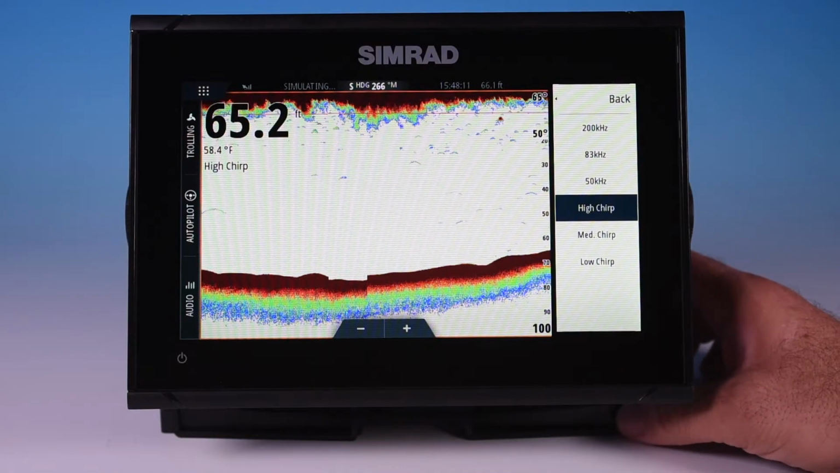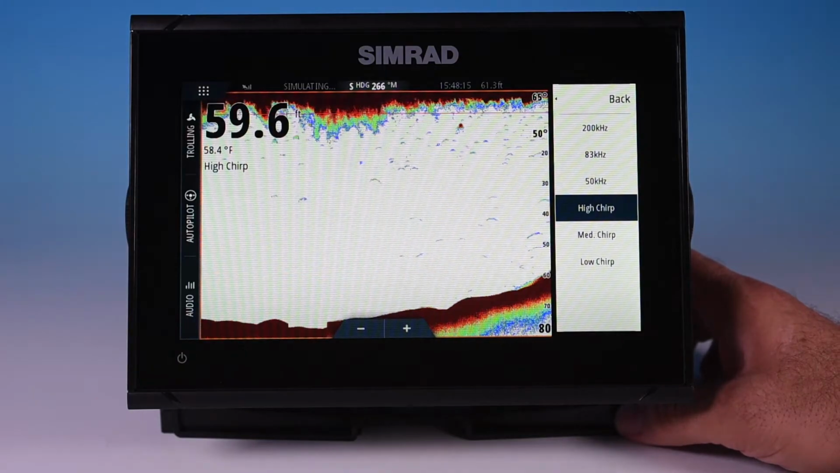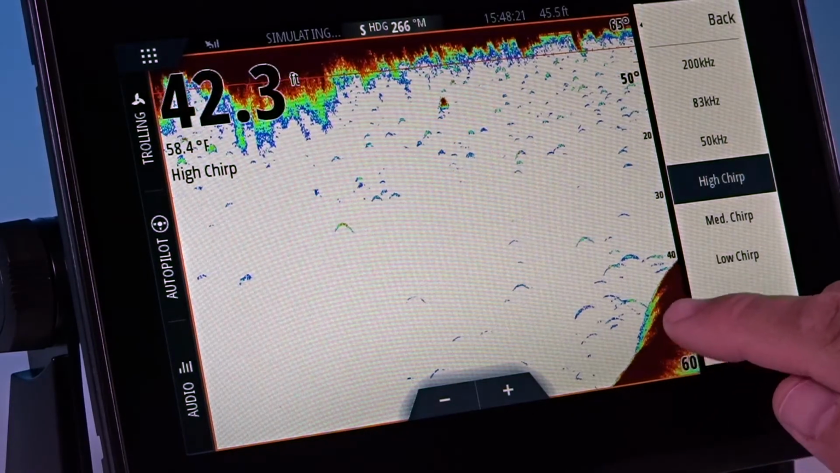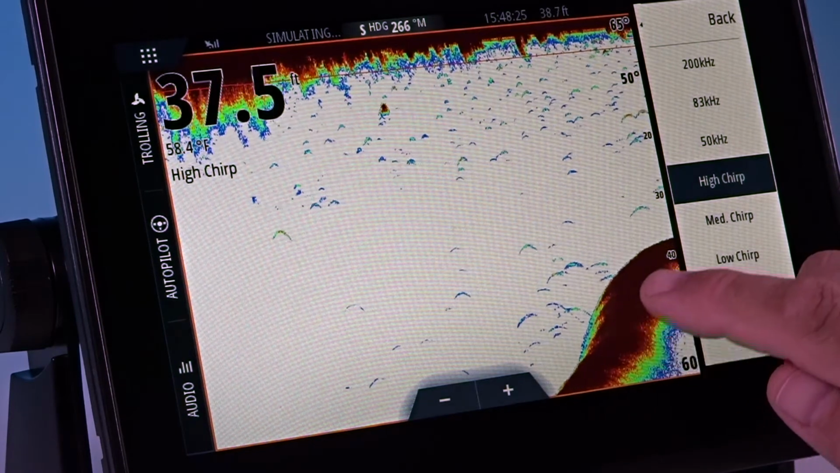Basically, there's a lot of science and technology behind it, but my simplest explanation for it is chirp is going to help you define targets a little bit better than a regular sounder would. What it's going to do when you have fish or structure, it's going to give you a little better resolution.